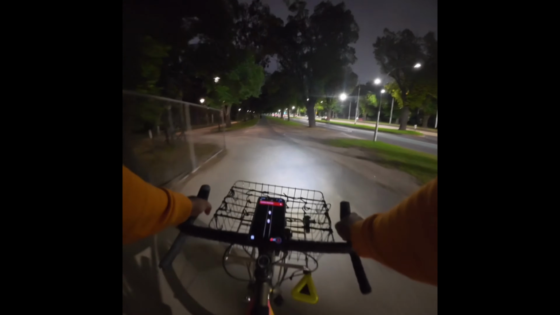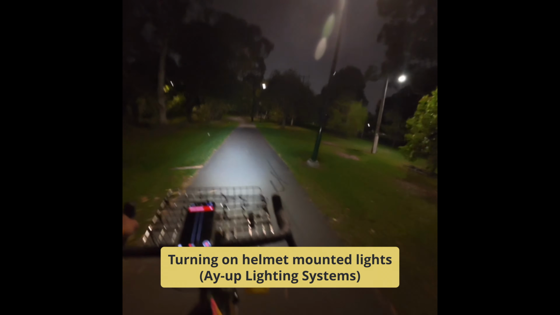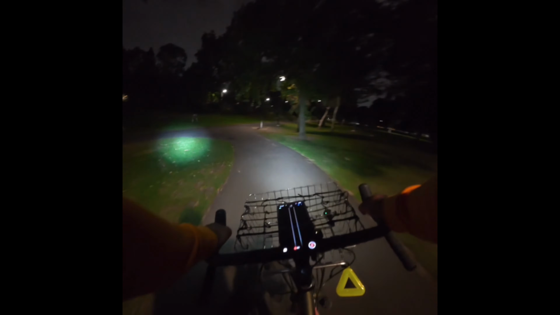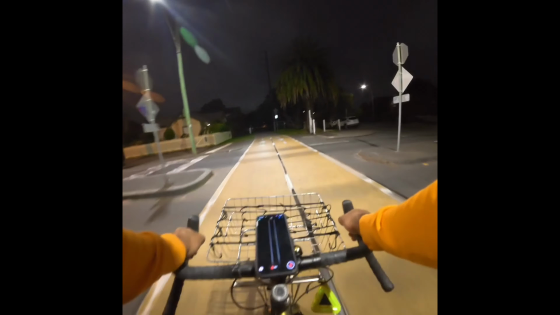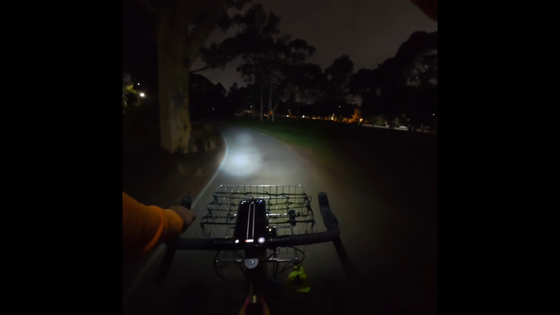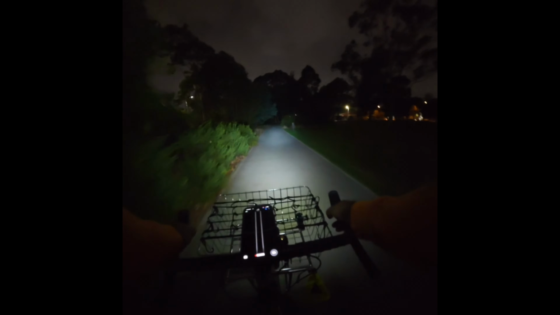But now I'm just going through the gardens next to the Carlton Footy Club, Princess Park, and going on the Park Street cycleway towards Canning Street. It is quite dark here, so I've turned on my helmet-mounted lights. They're ARP lights. I've had them for about 16 years now, and they've been completely faultless. Still on the same battery. They still last a number of hours, and they're super bright.